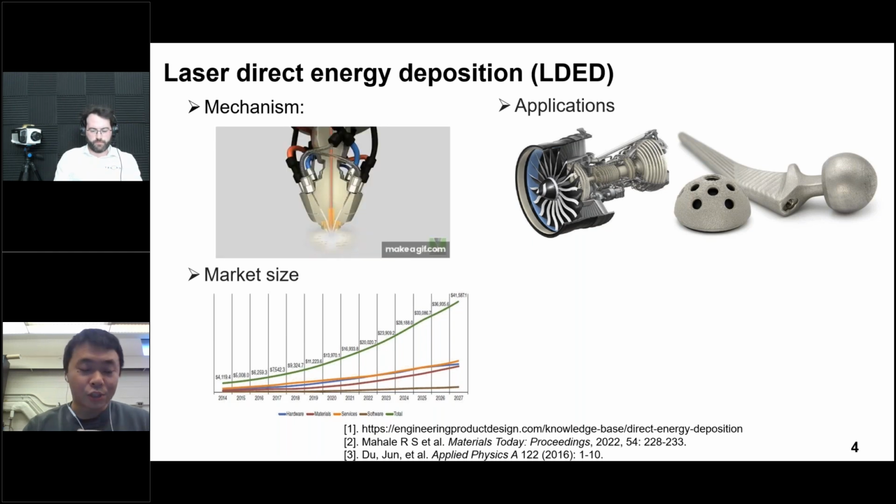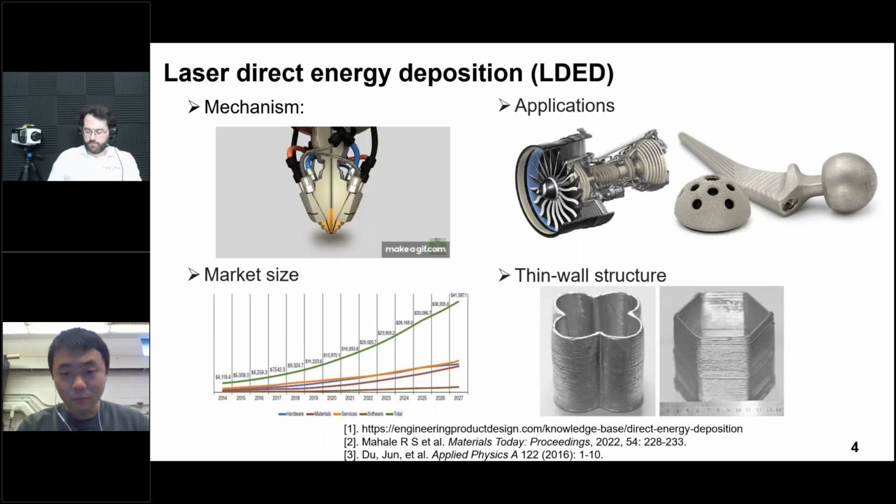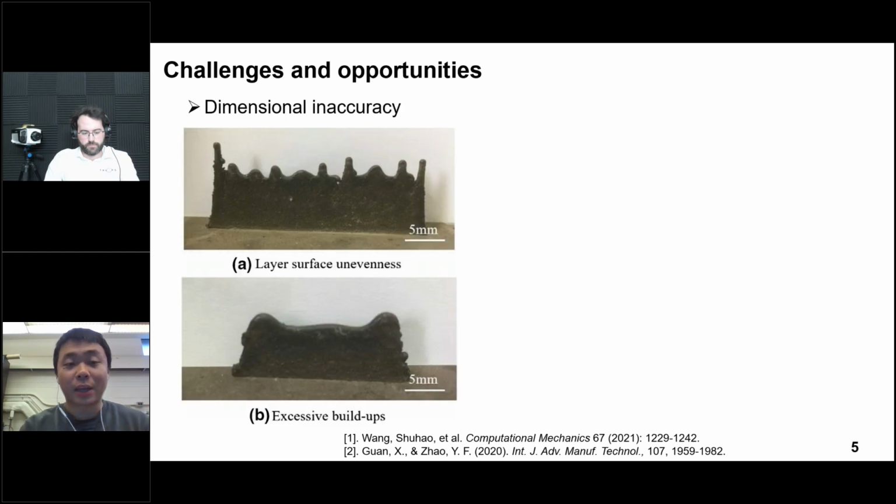Among all the different geometries, thin wall structure is very critical for the LDED process due to its widespread adoption and the challenges present during the fabrication of thin walls. In short, if we can fabricate high quality thin wall structures, we can use the LDED process to fabricate more complicated geometries. Currently, the challenge we face when we fabricate thin wall structures is dimensional inaccuracy.